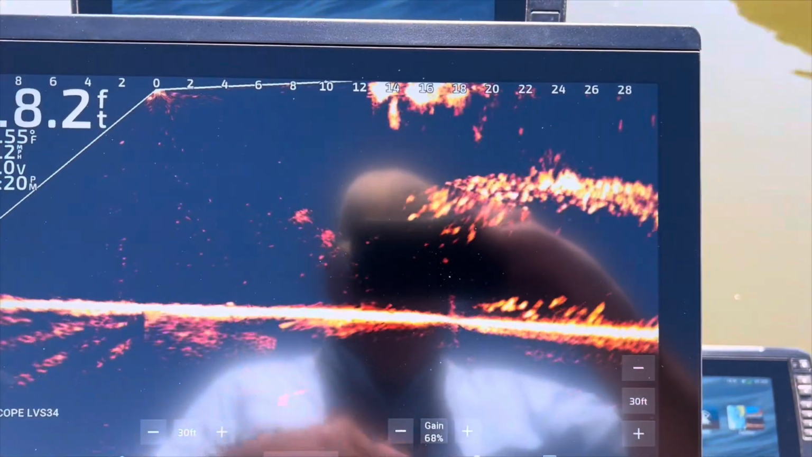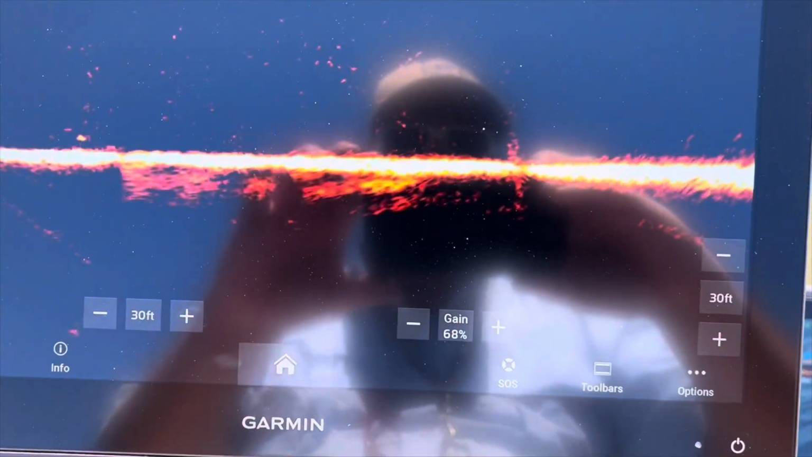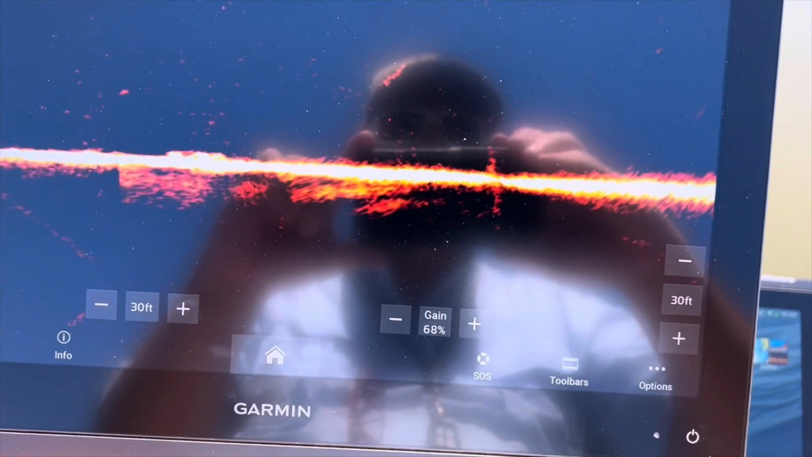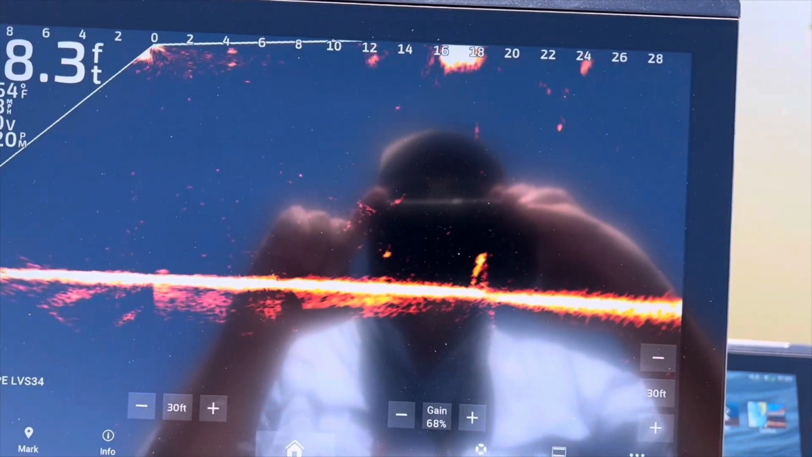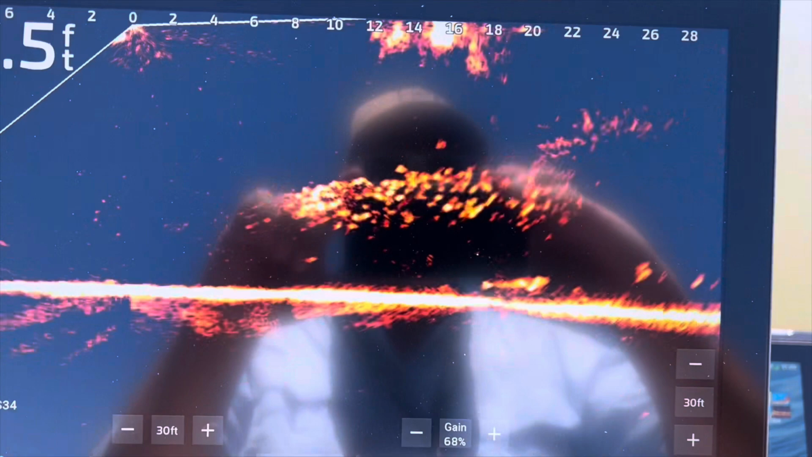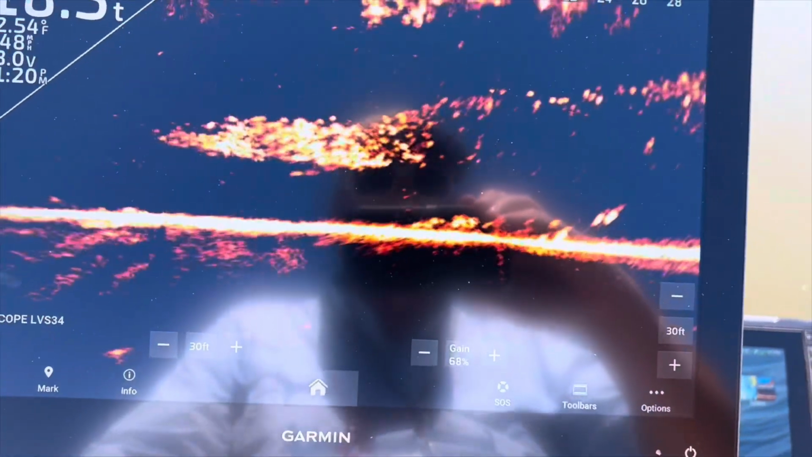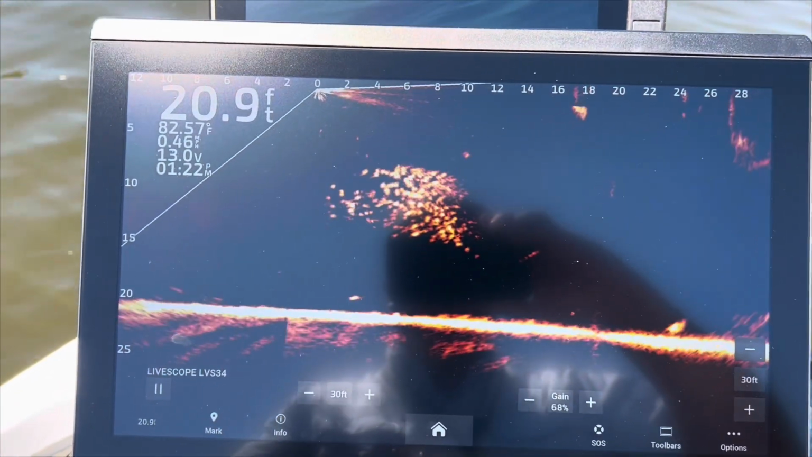All right, we're going to put it back in the quad. Put it right back into the quad scan. We're going to let it scan through here again as we get out to the end. All that bait fish. I'm going to stop it right there. Look at all that.